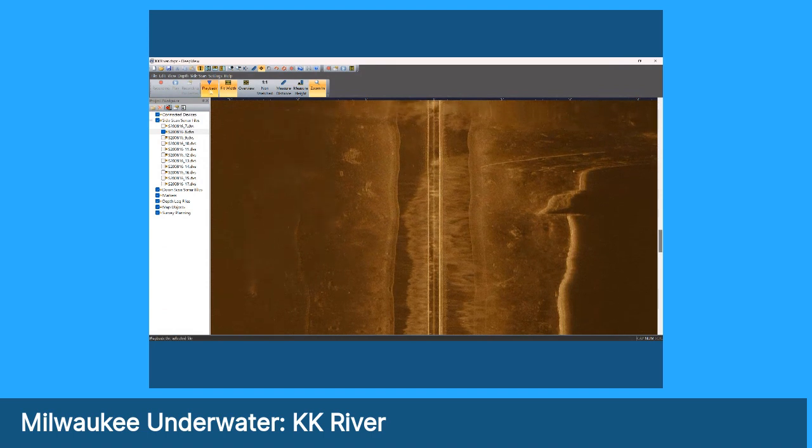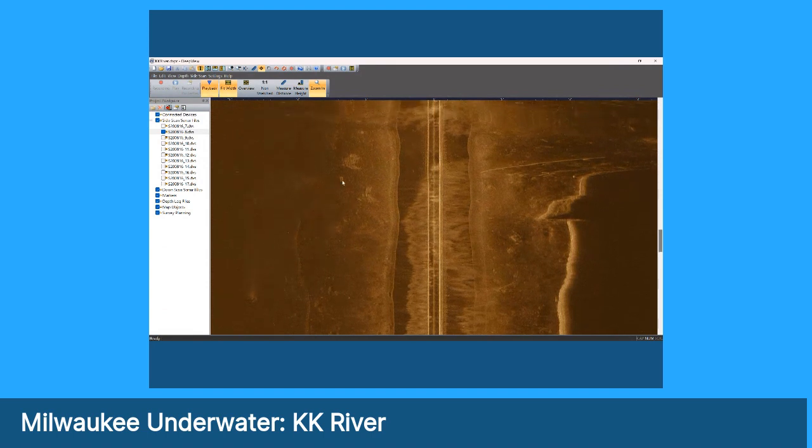We have right here a small square object. This is obviously something man-made on the bottom. Also on the right here, we've got a pile of rather reflective debris. I'm not going to stop and go through it right now. I'm going to keep playing because there's more to come.